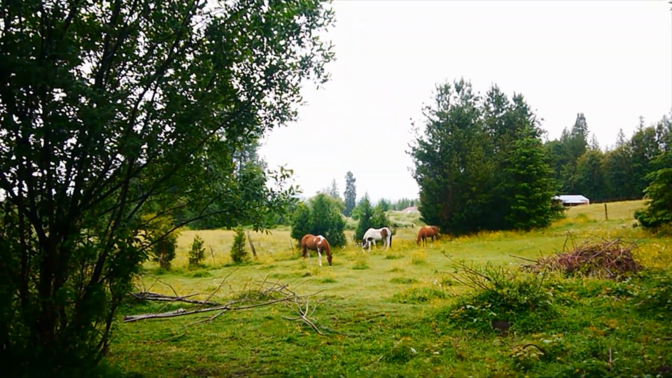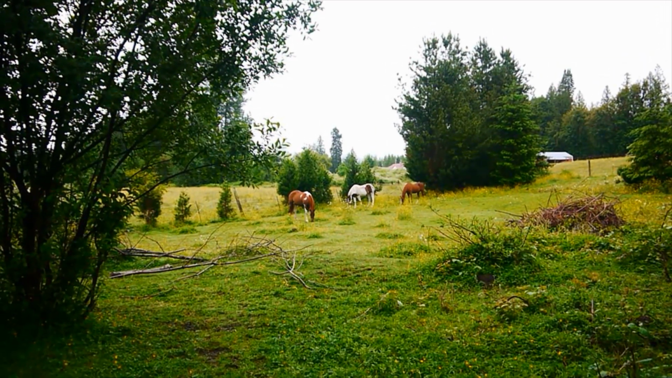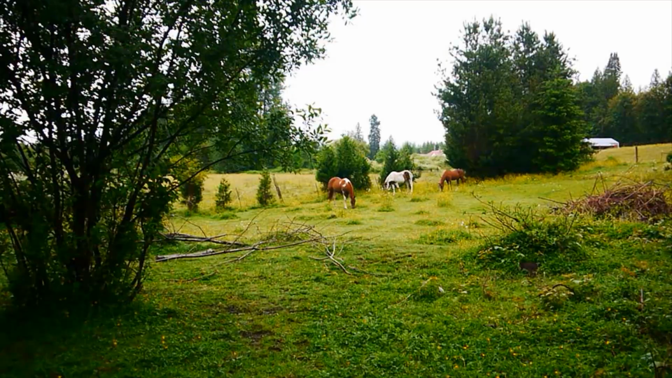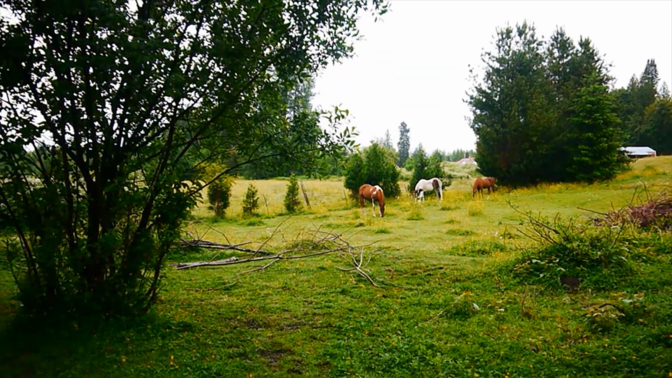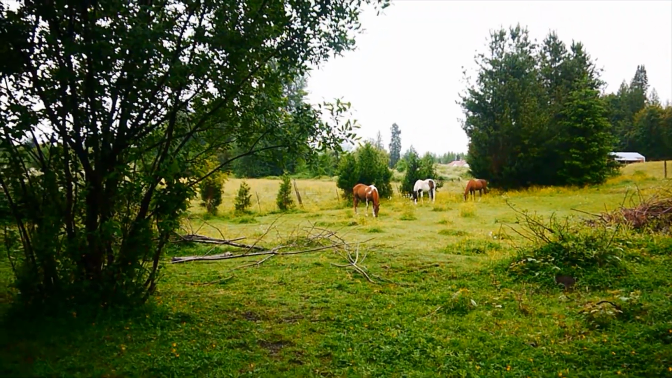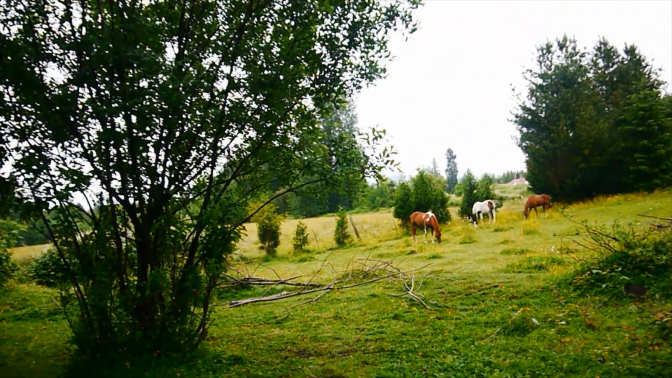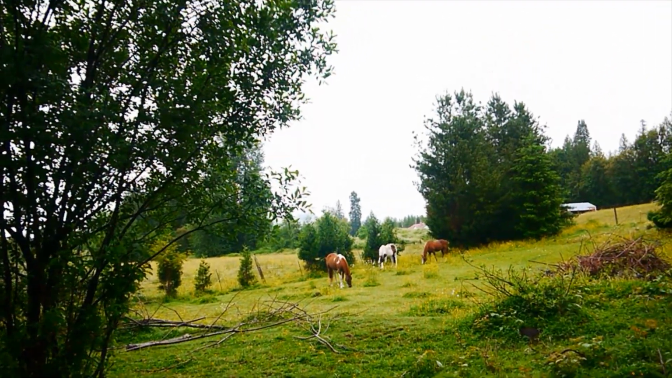The one to the far right, that's King. He's over 25 years old. The one in the middle, that's Rita. She's getting up there in age now too. And this one on the far left, that's Dolly. She's the one that gets ridden the most. Rita will still get ridden from time to time, but not very often.